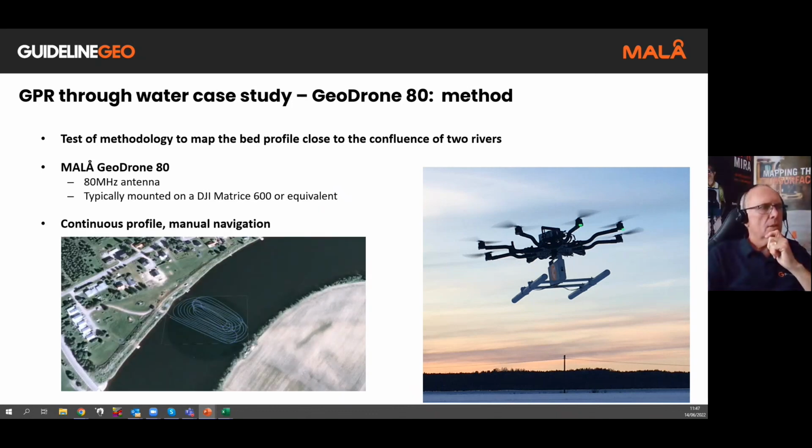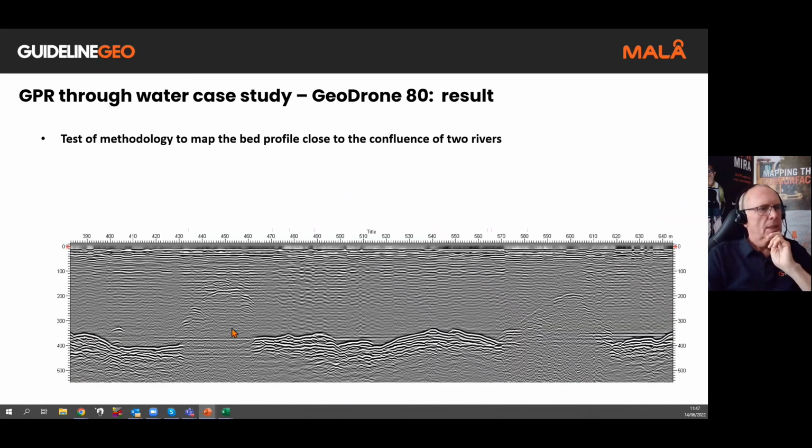A continuous profile was taken in a circular pattern around the area, one long continuous profile, and we can see the river bottom in this case. So the riverbed here is highlighted in red.